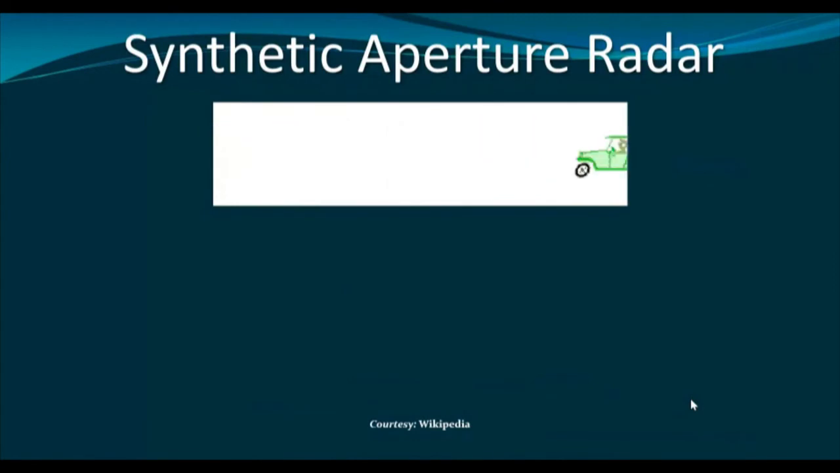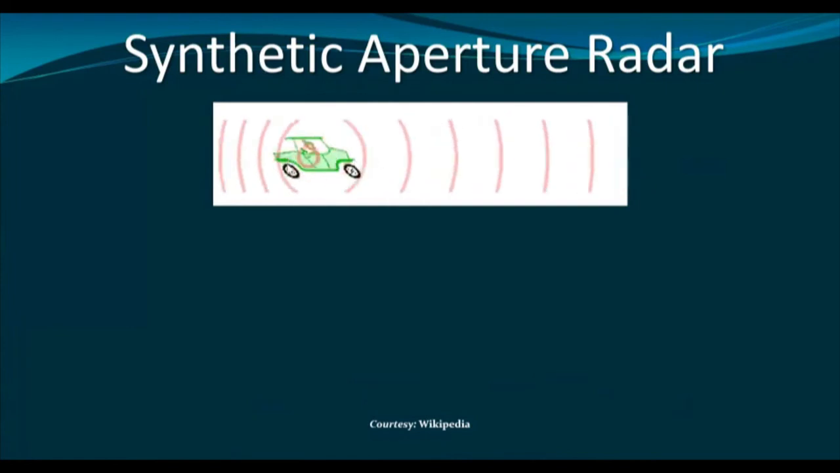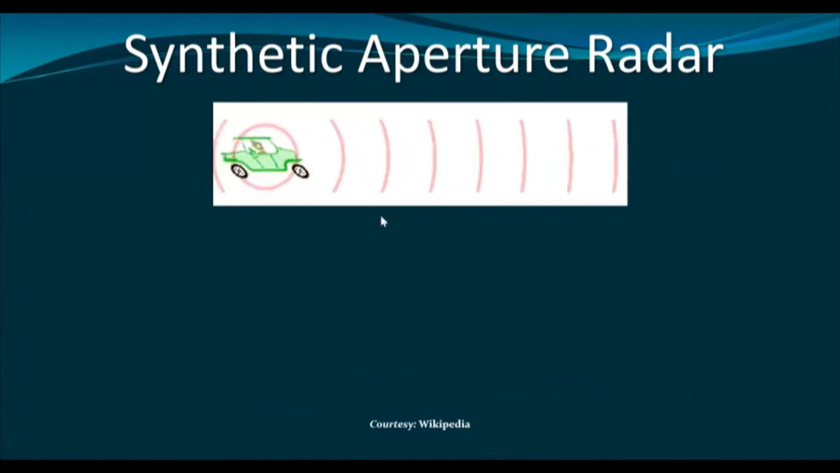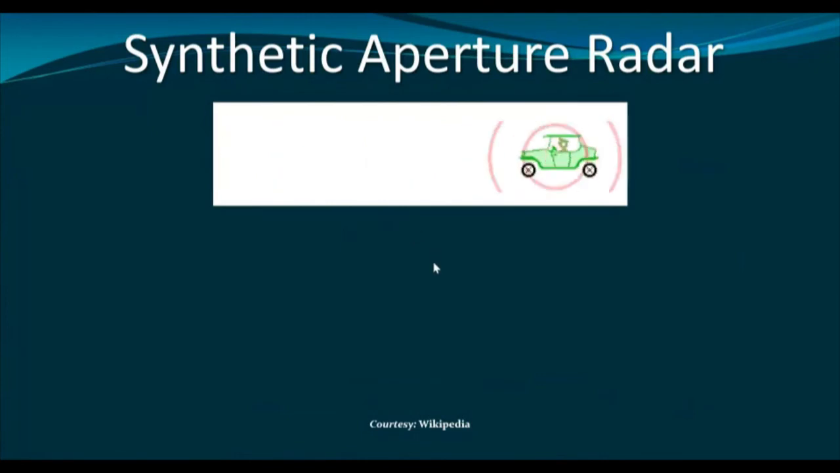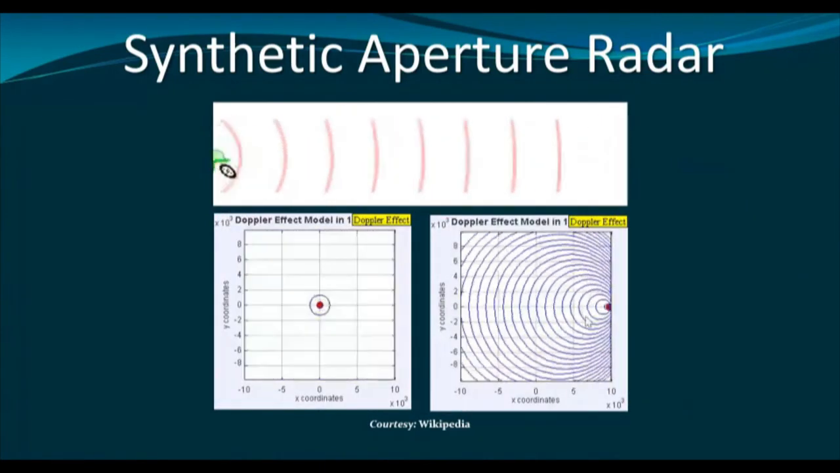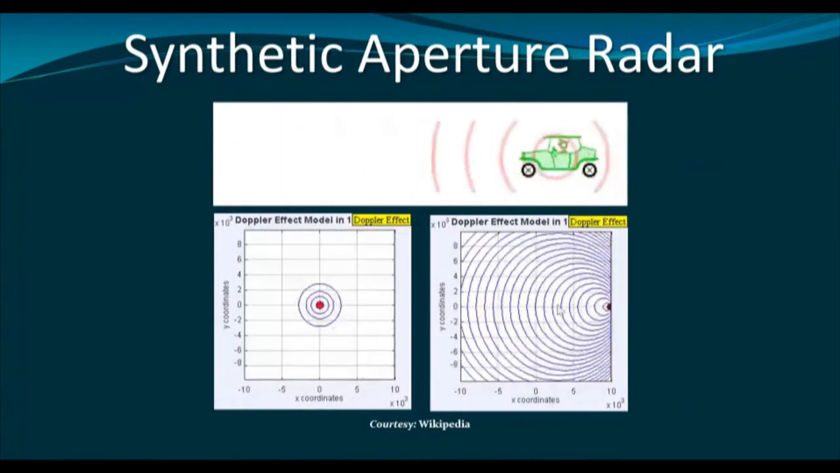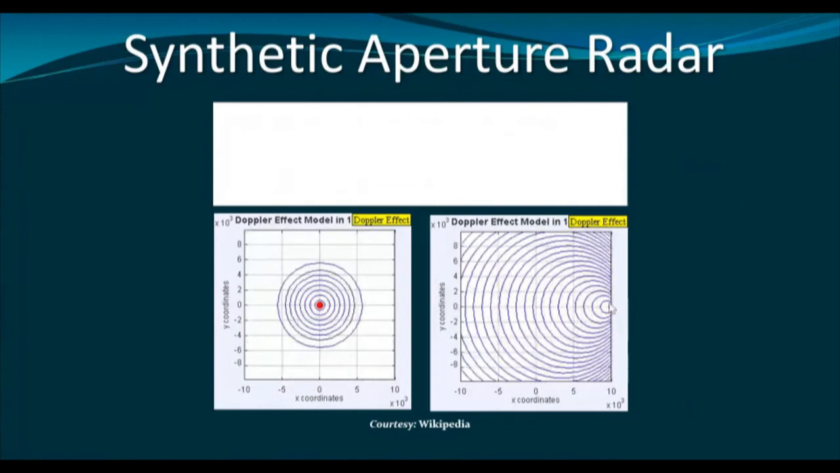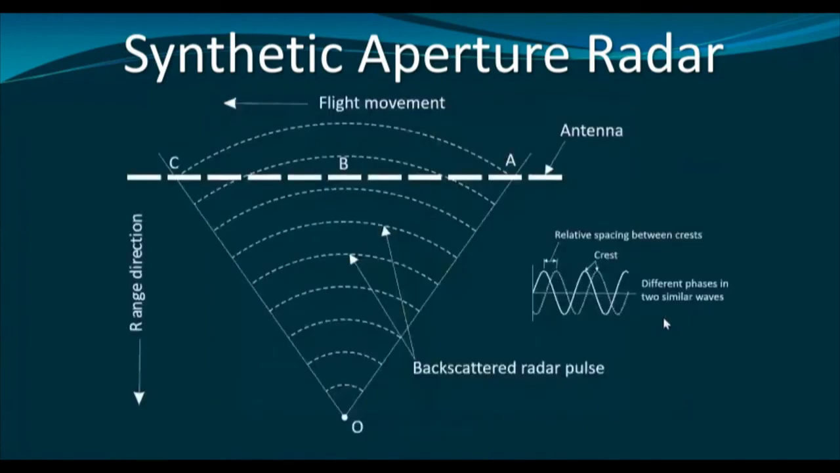As we have shown you previously, if the object is moving and the pitch is changing, then because of this change in pitch, they can be identified from where they are coming, and accordingly we can generate the picture. If we are traveling towards a specific direction, then the frequency will be increased in that direction. This is called the Doppler shift. Based on this concept, synthetic aperture radar has been developed.